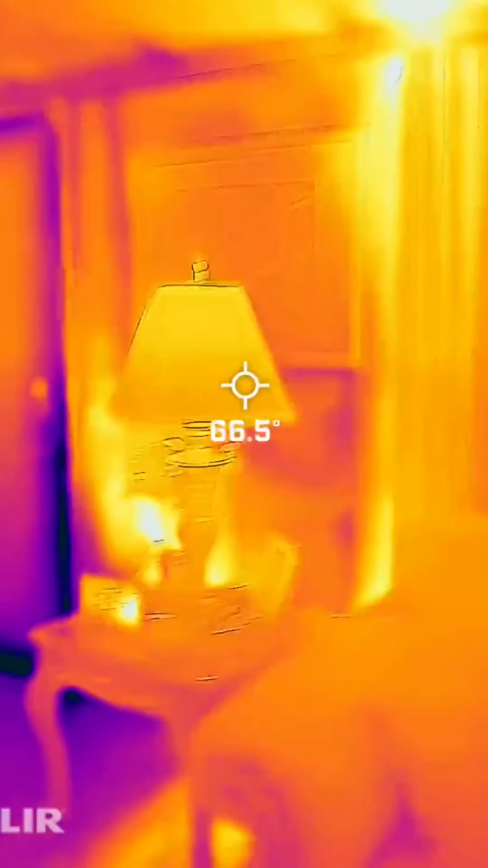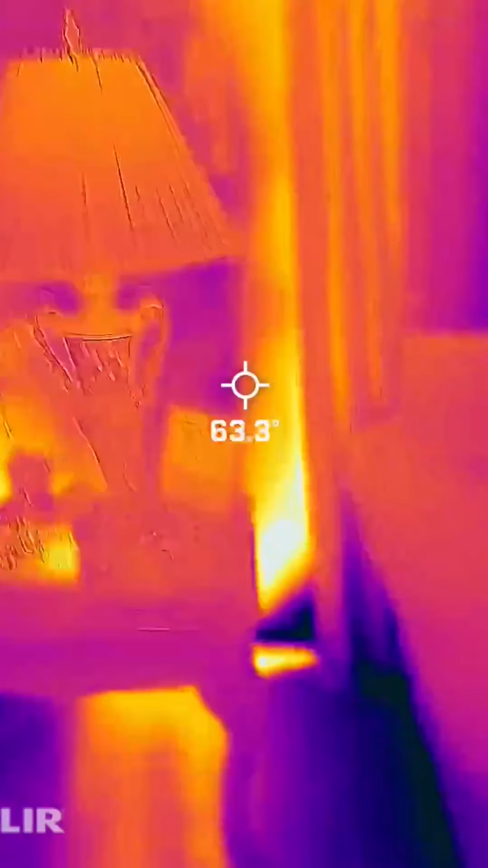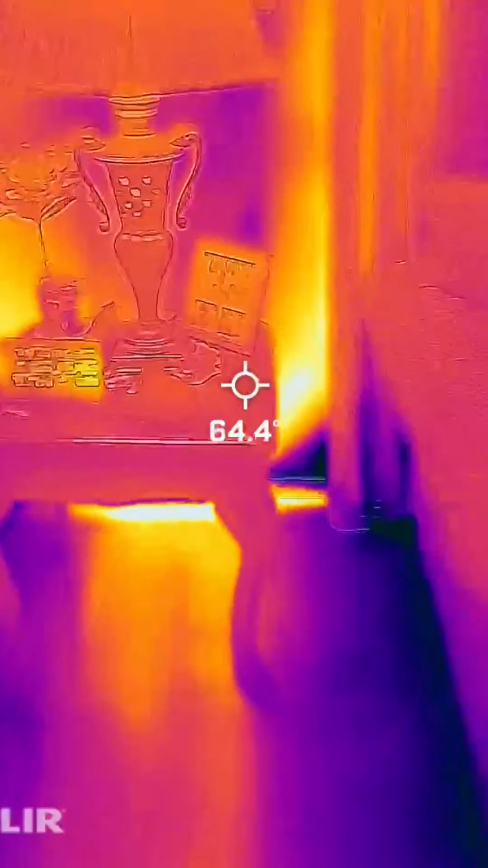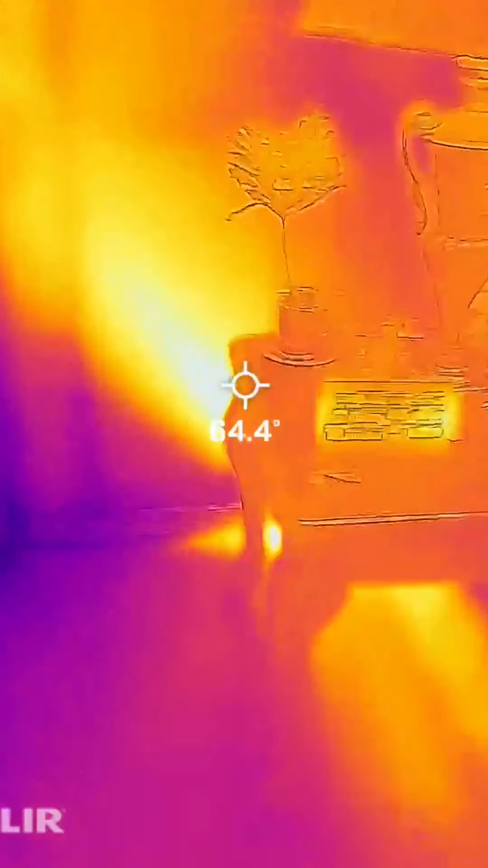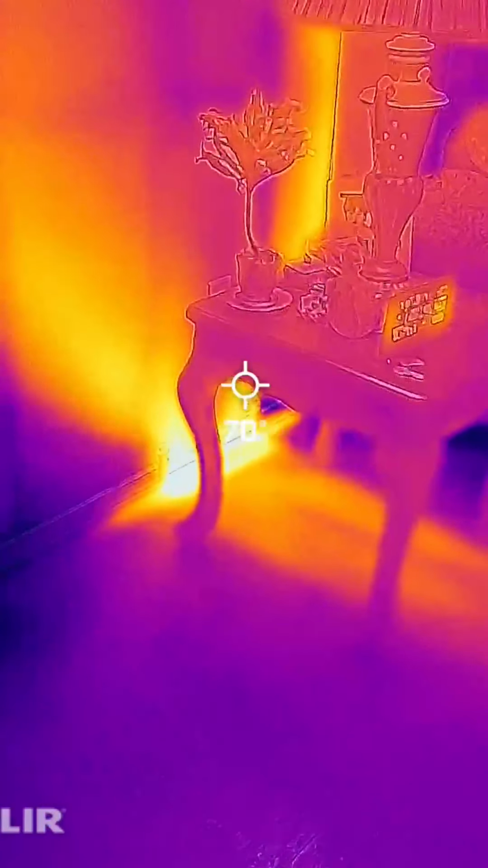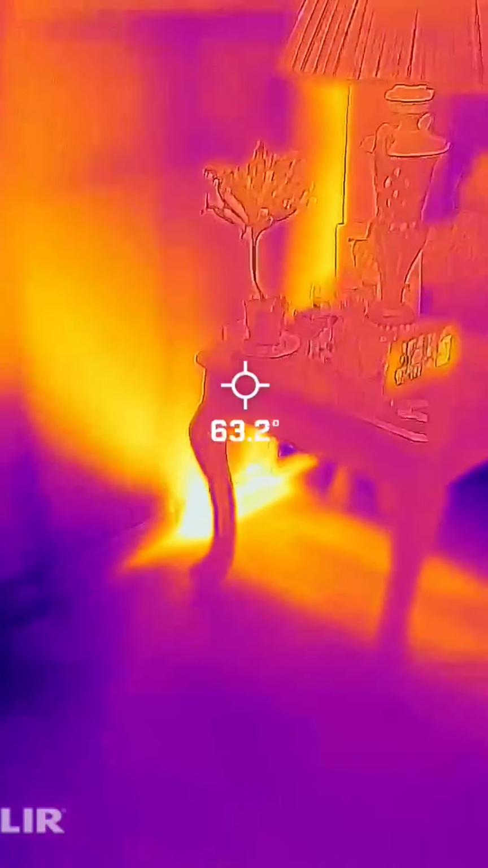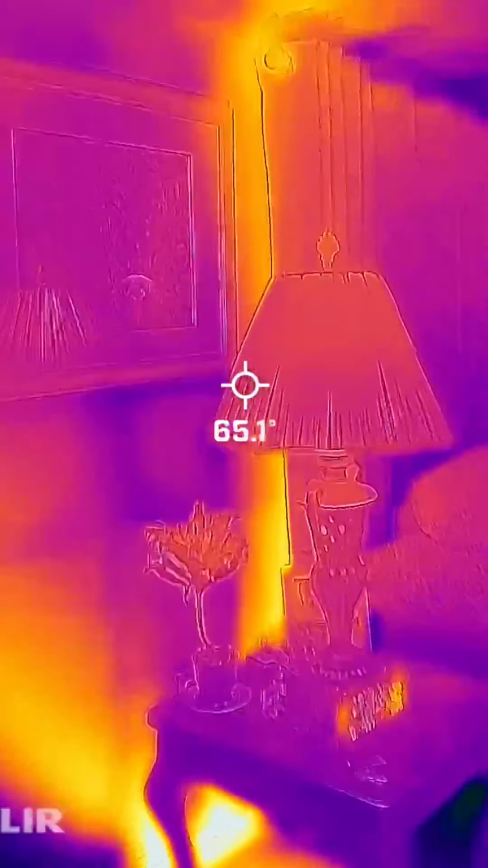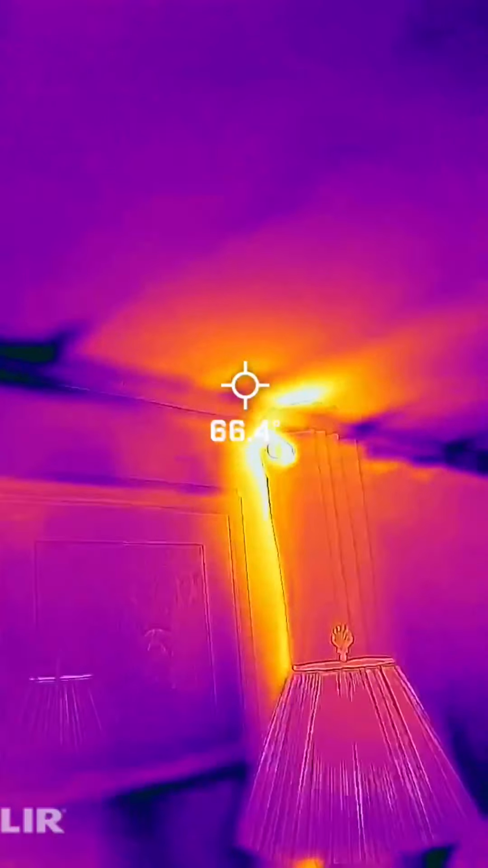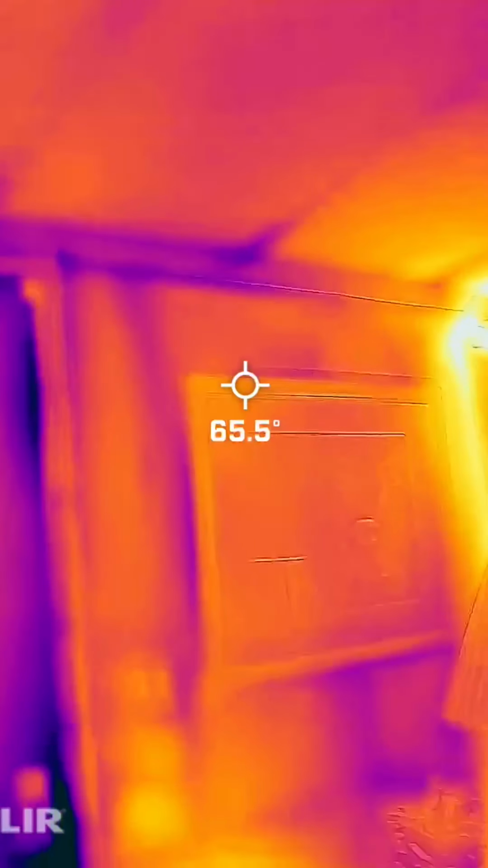As you can see, down here is where one of the outlets is for the furnace. And so the heat comes out of the furnace. It's not running right now, but the heat coming out of the furnace travels up, and actually you can see how it goes up to the ceiling, and it's warming that area right there. Again, here's that ceiling.